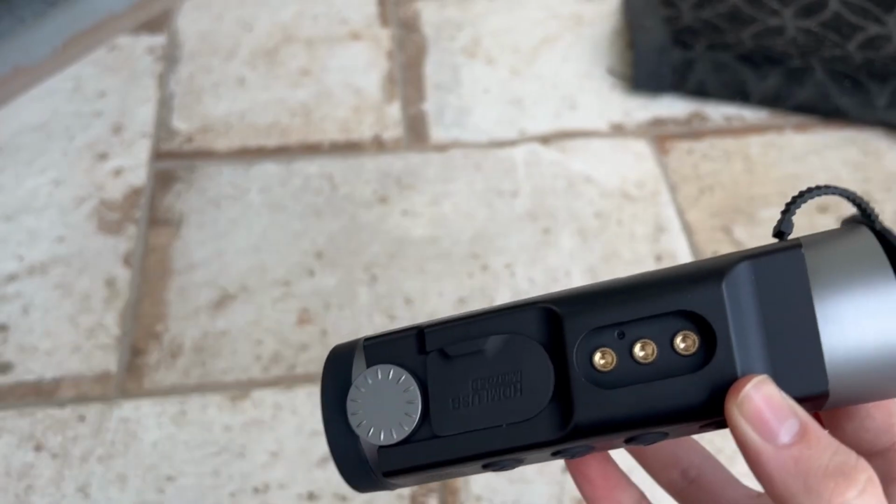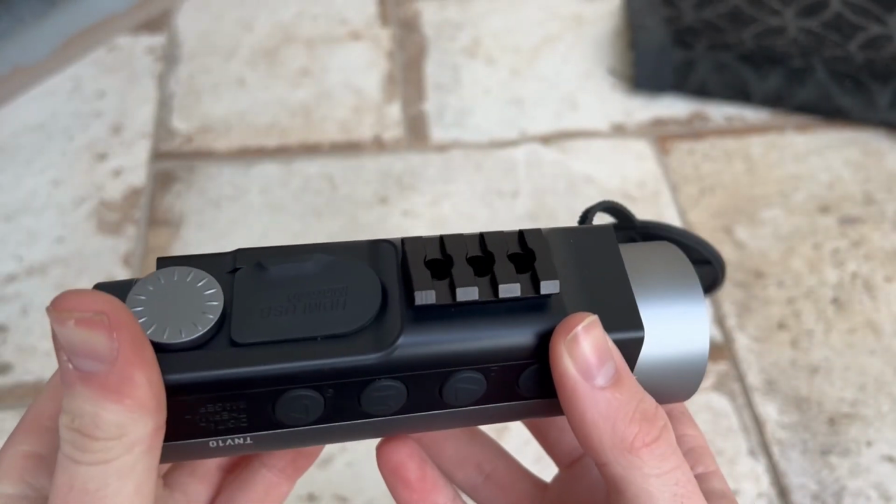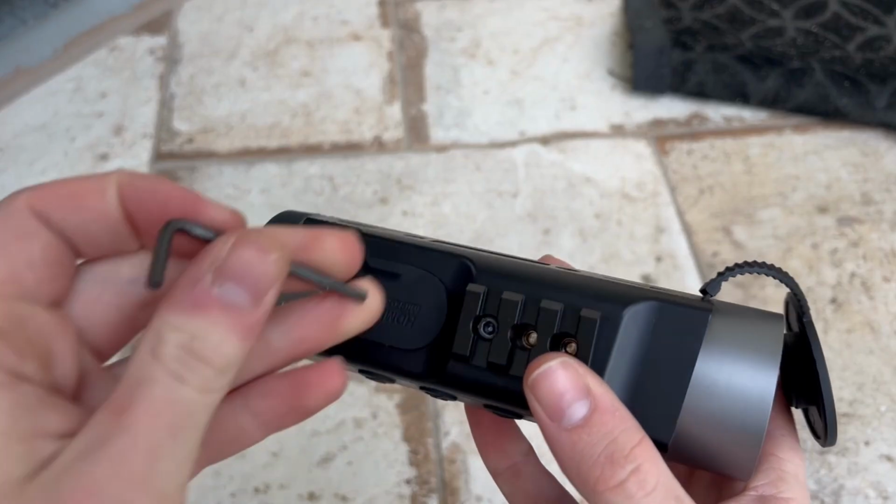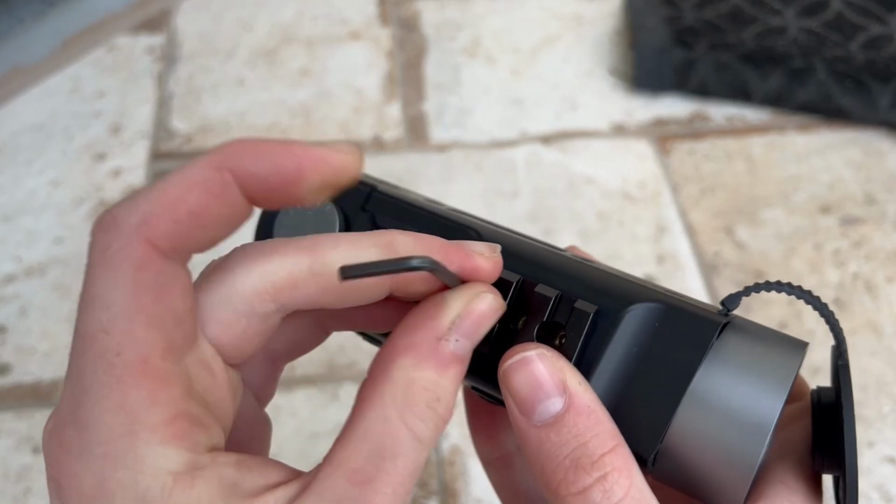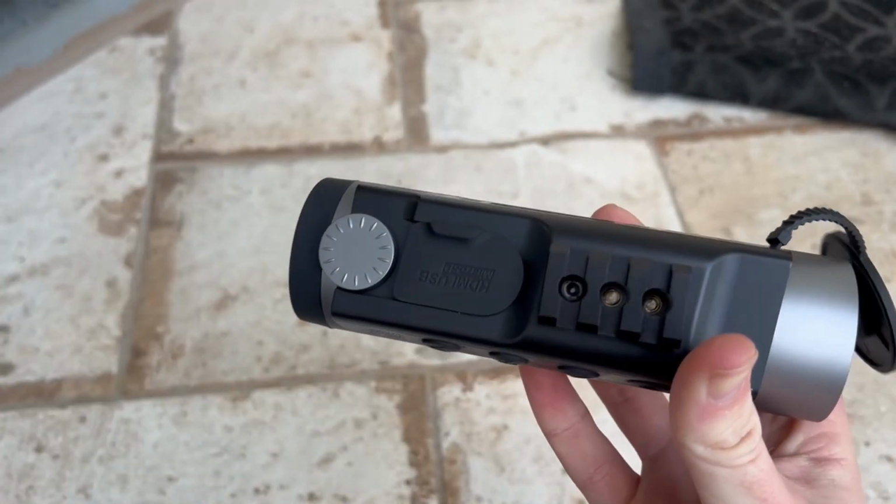In front of the input section of the device are 3 screw holes that can be used to mount a short Picatinny rail. This seems to be meant for MileC's laser rangefinder because I have no idea what else this could be used for. It does not have the option to be used as a clip-on, and a helmet mount for this would be incredibly janky, so I'm really stumped.